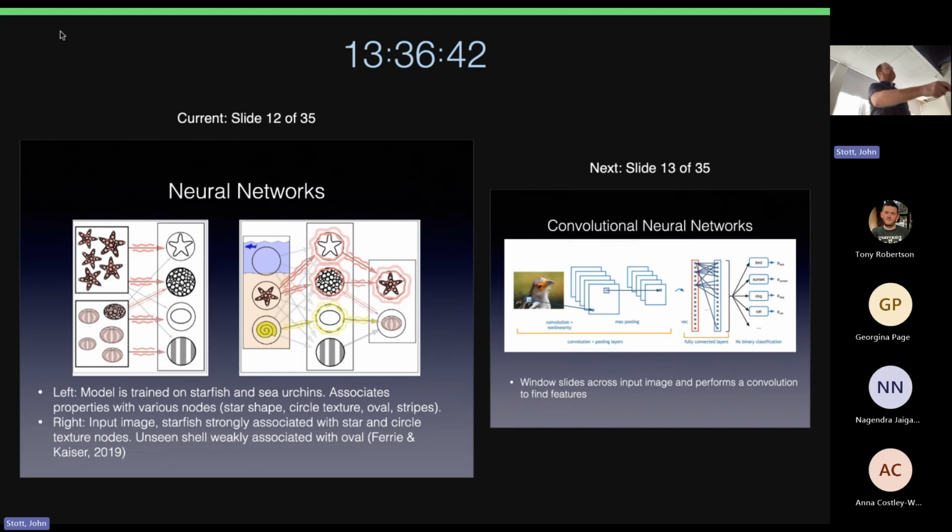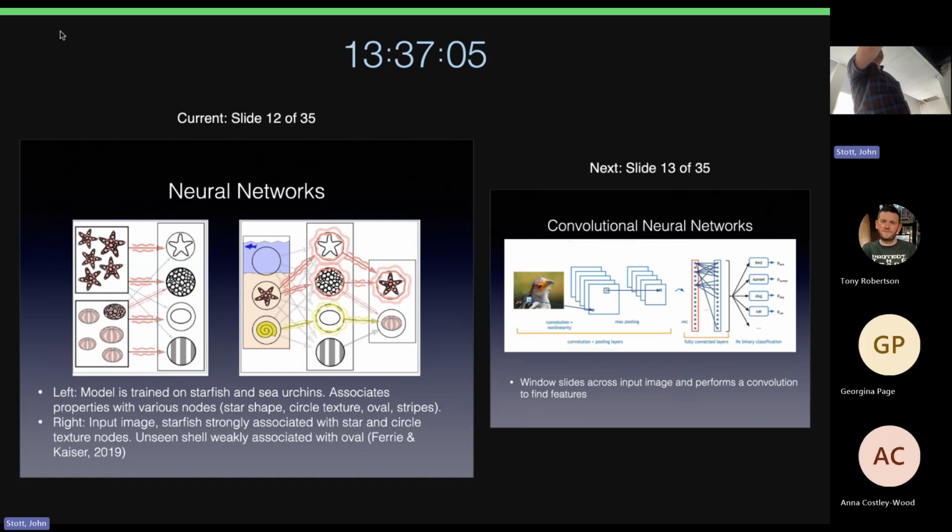And so once you've trained your CNN such that it knows that these things are generally associated with these nodes and these things are generally associated with these nodes, you can then apply that to an input image. Sorry, this isn't a neural network in this case, but it would also apply to a CNN. So here's your image of the sea and the sea floor, and you've got your starfish there. Again, it's associated with the star shape and the textured node there, and so it knows this is definitely a starfish.